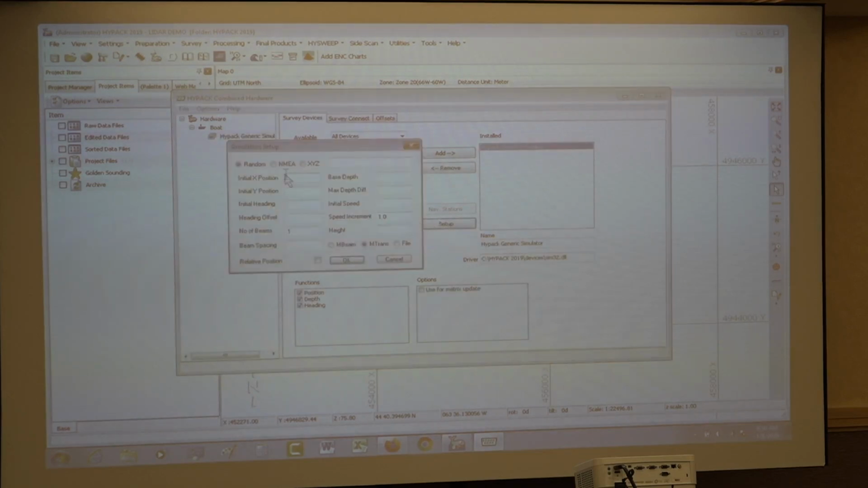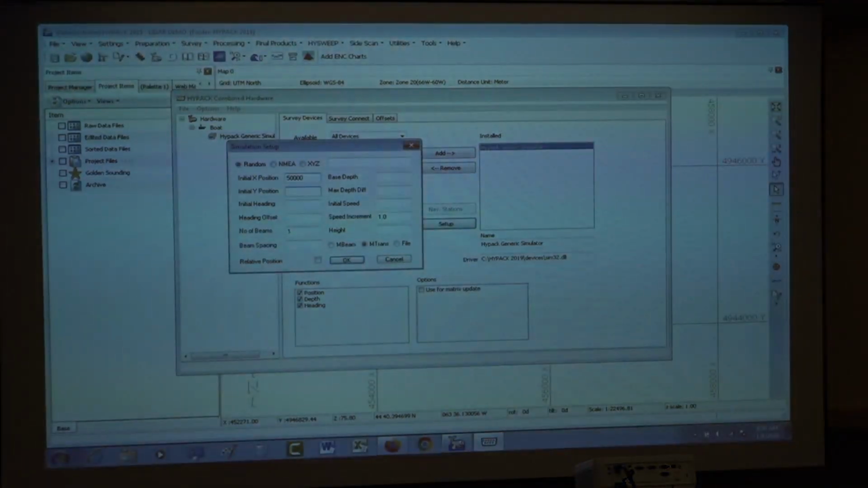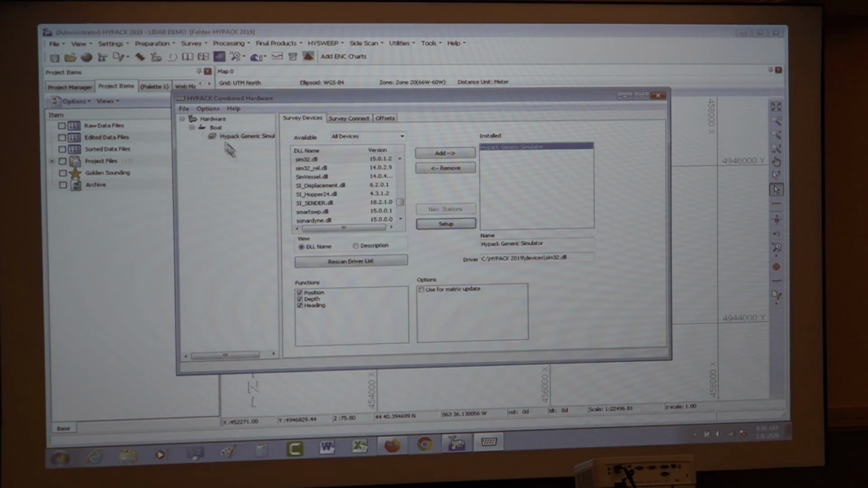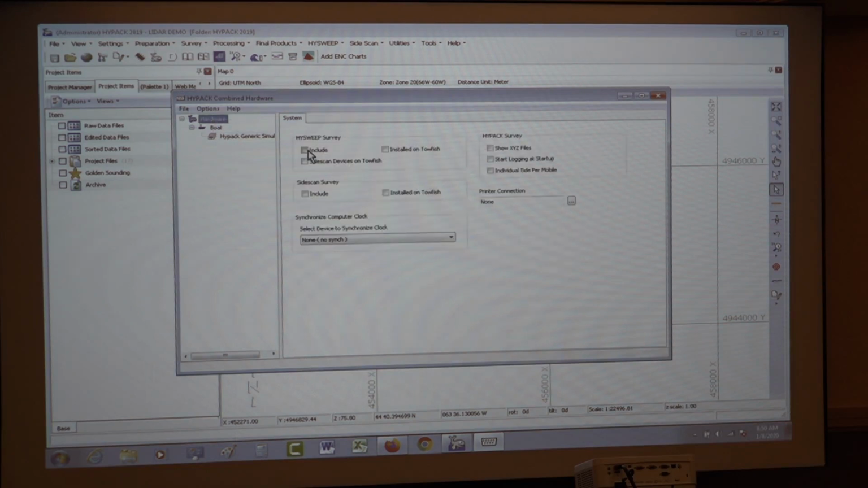I'll set it up and say that its initial position is at 50,000 with an initial heading of 0. Say OK.